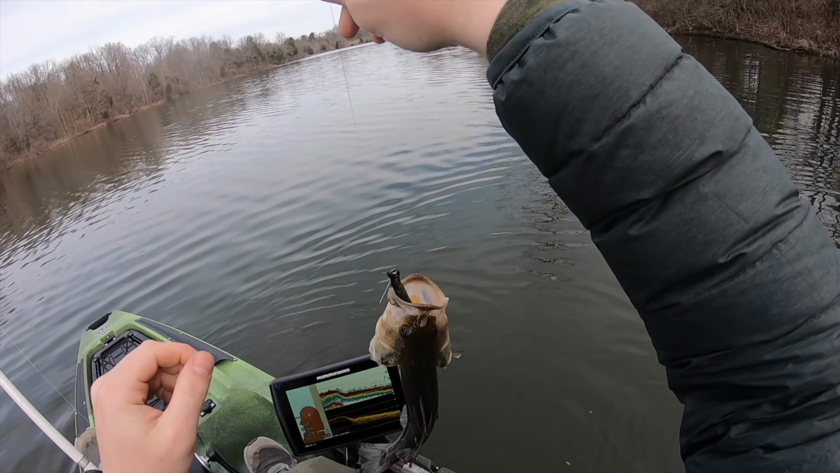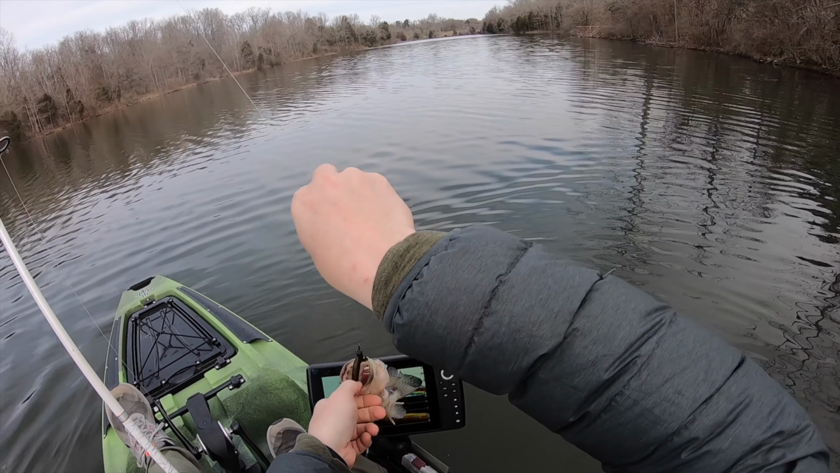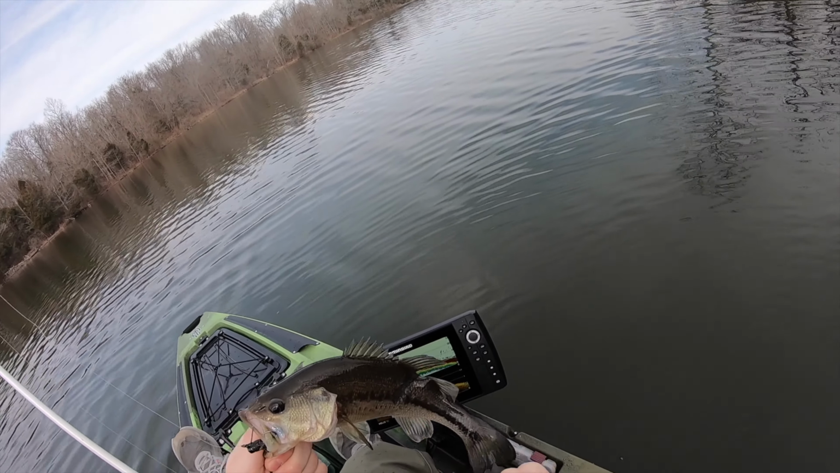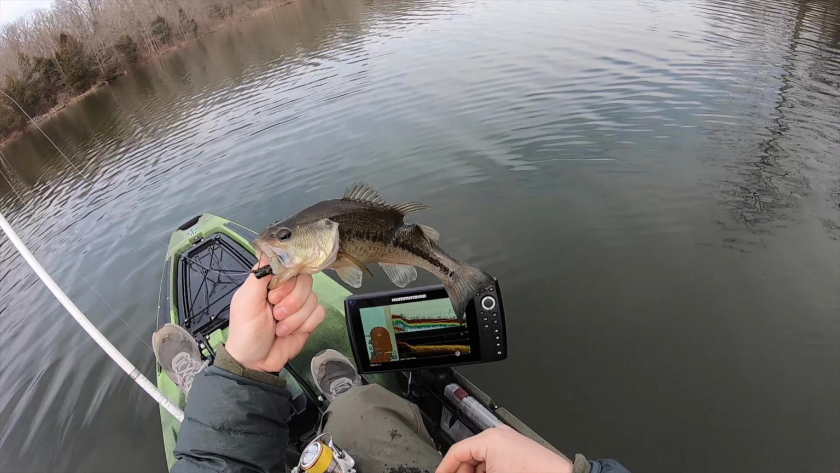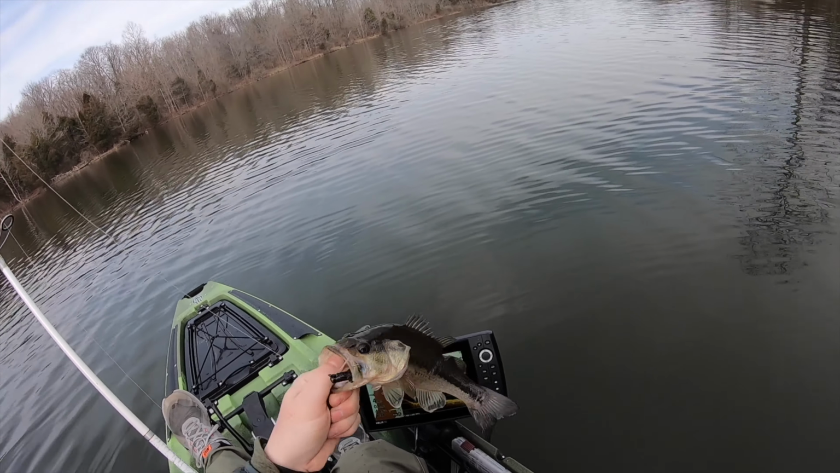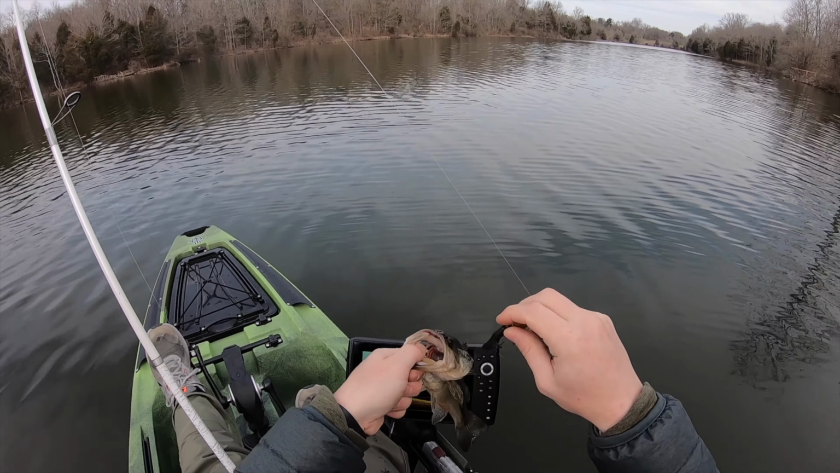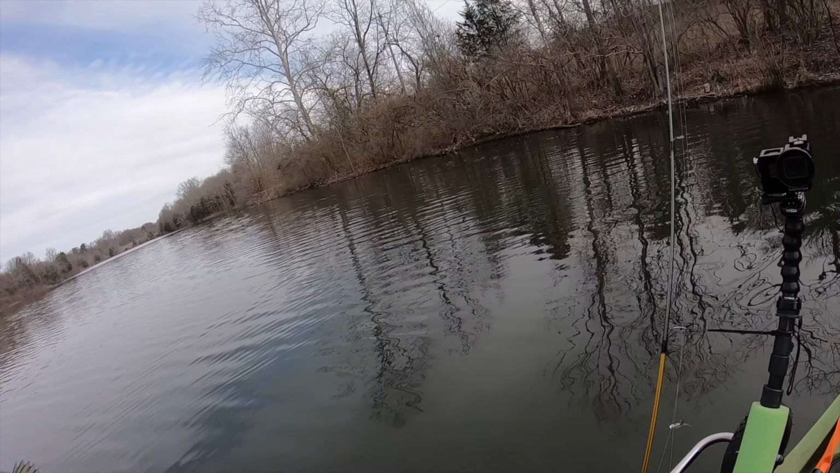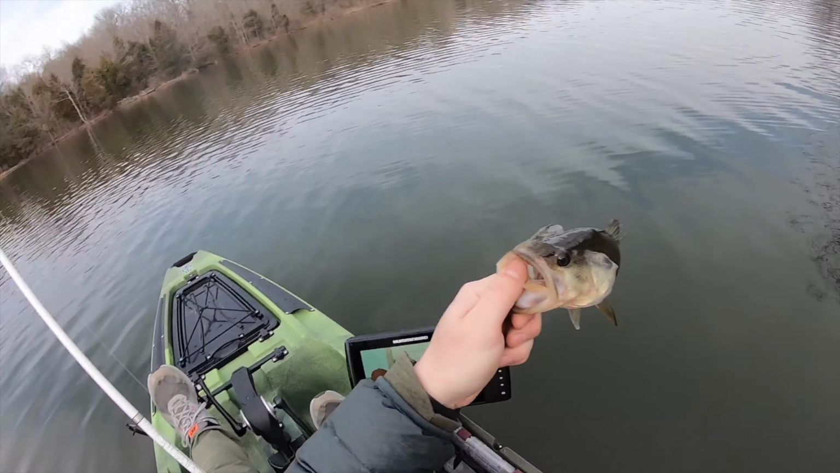Nothing big. Man, he's got an injury. Look at that. I wonder what that's from. So, little bass, itty bitty guy. But hey, caught something. Little Ned rig.